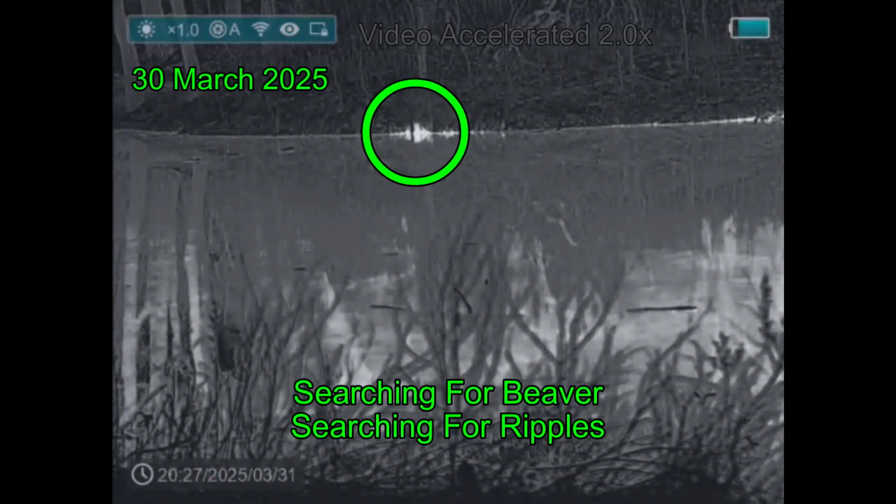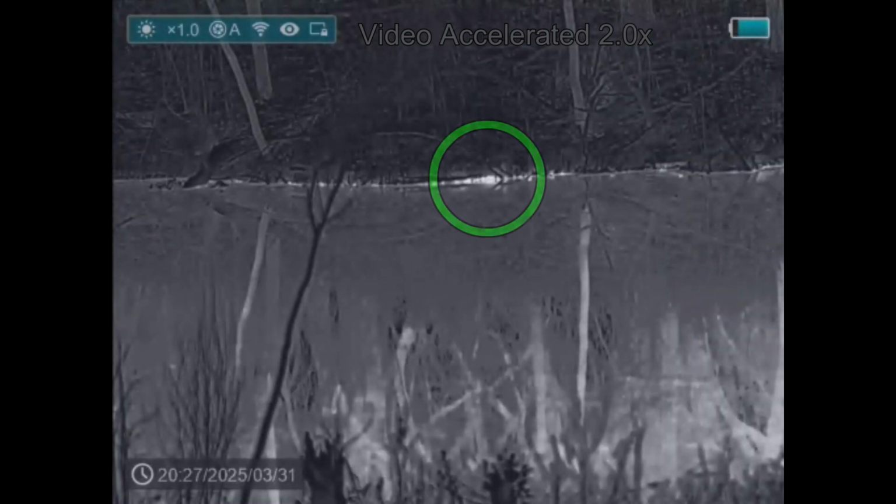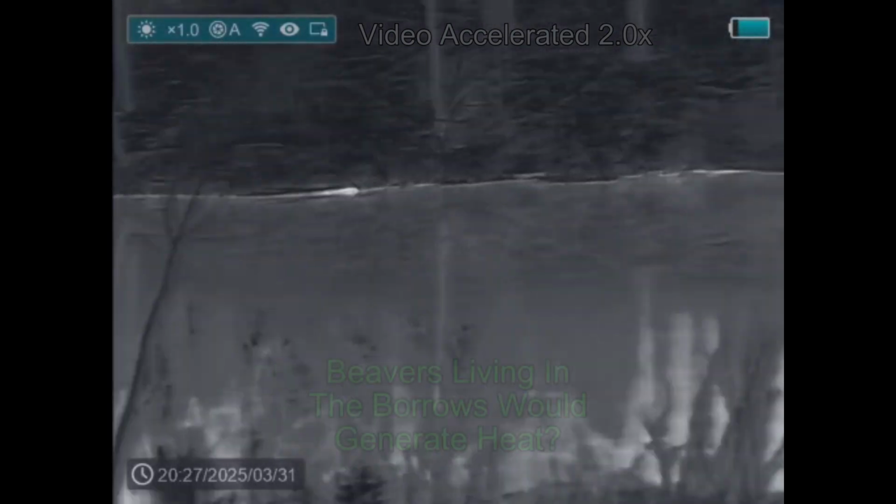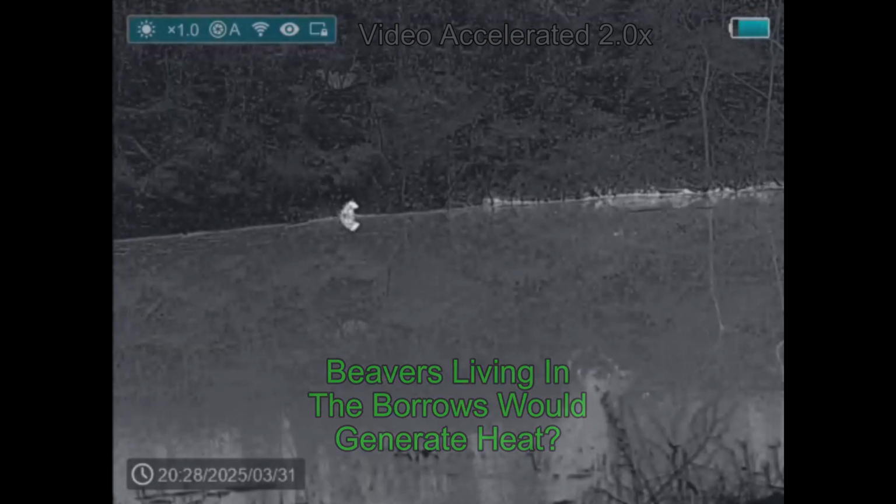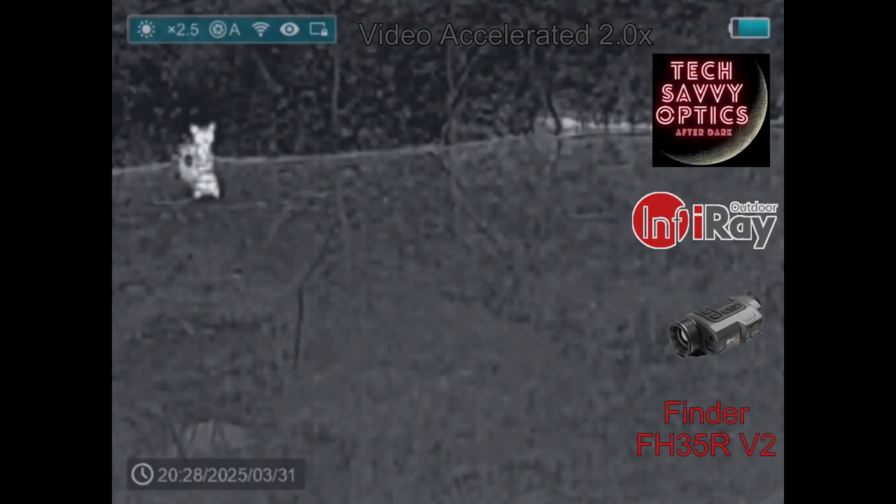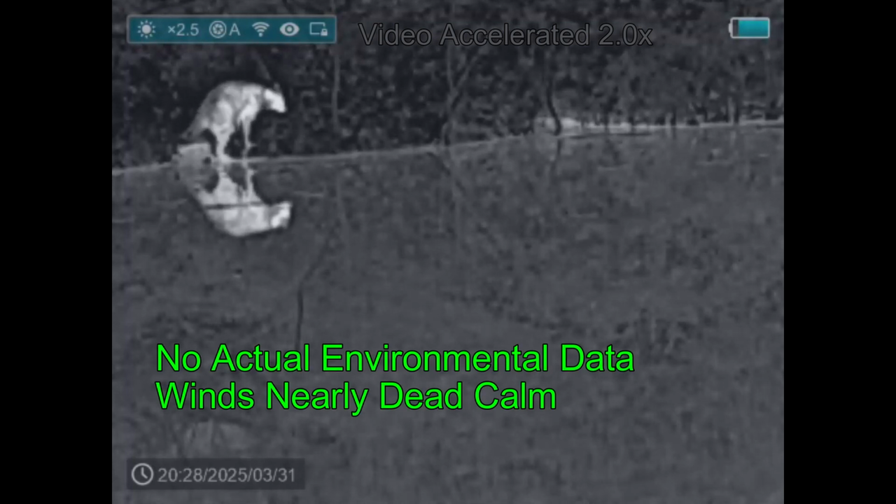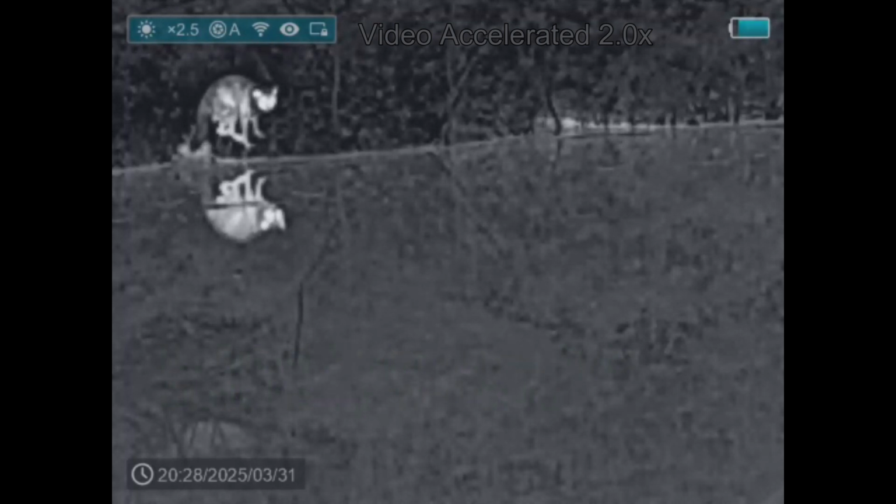The next night out finds me beaver hunting, and I've come up with this idea that these hot spots in the bank that are these old burrows maybe are actually active burrows, and that's actually hot water coming out of them. I'm heading along and I see this. That's a raccoon coming out of a beaver burrow in the bank of the lake. As he gets out, you can see some slight ripples coming off the water. I did not expect to see that. No beavers for the night.